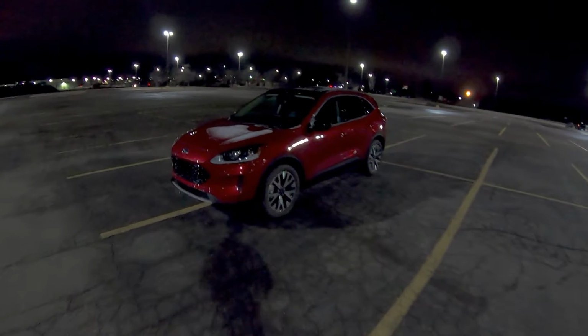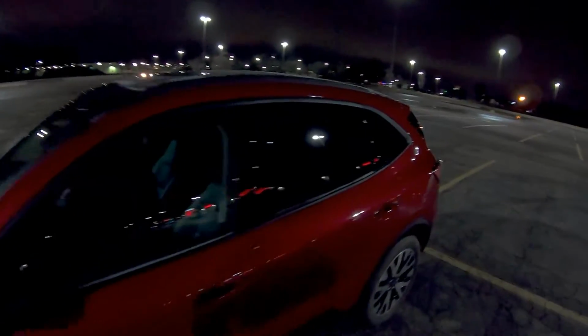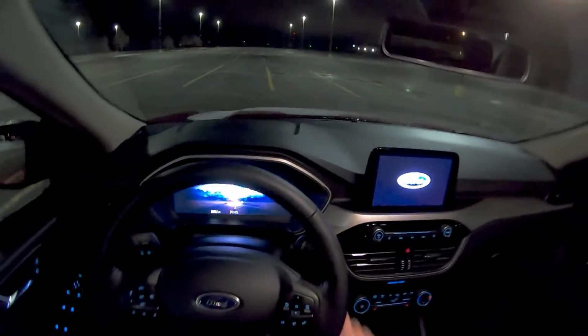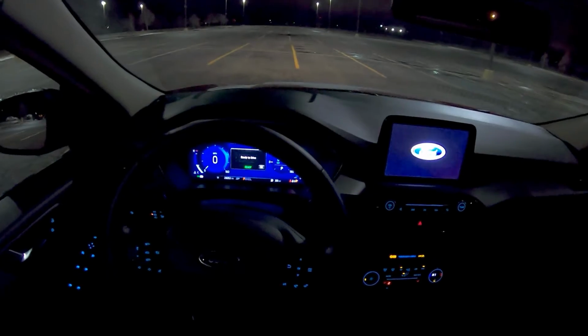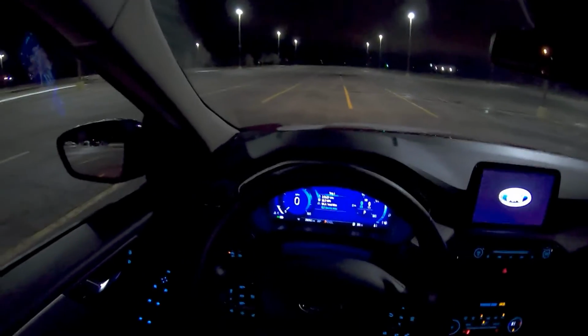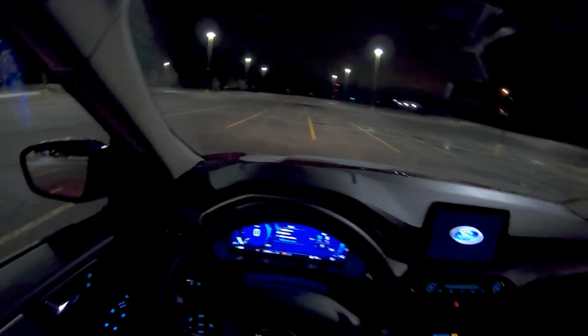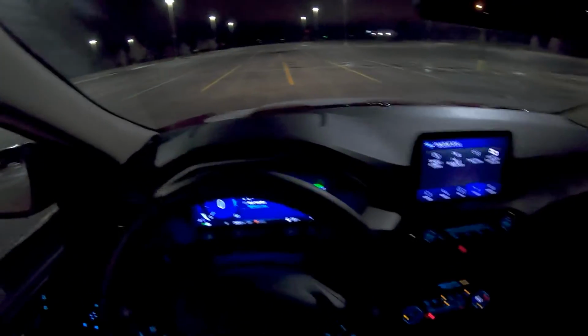Hey everyone, I've been spending time with the 2020 Ford Escape SE Sport Hybrid this week. And it's an exciting car for me. Not only is there a lot going on with this car in the marketplace, technology-wise and everything, but I also grew up in a Ford family, so I've always been interested in Ford products. I've owned a few, and I'm also a fan of EVs, so I was excited to spend some time with this car,